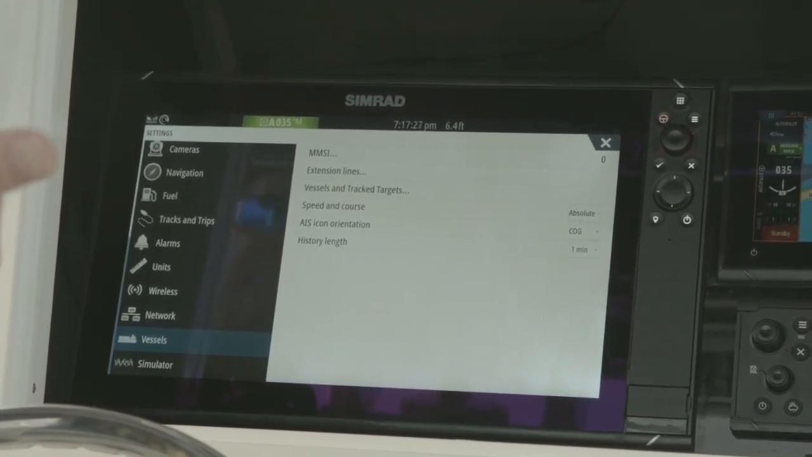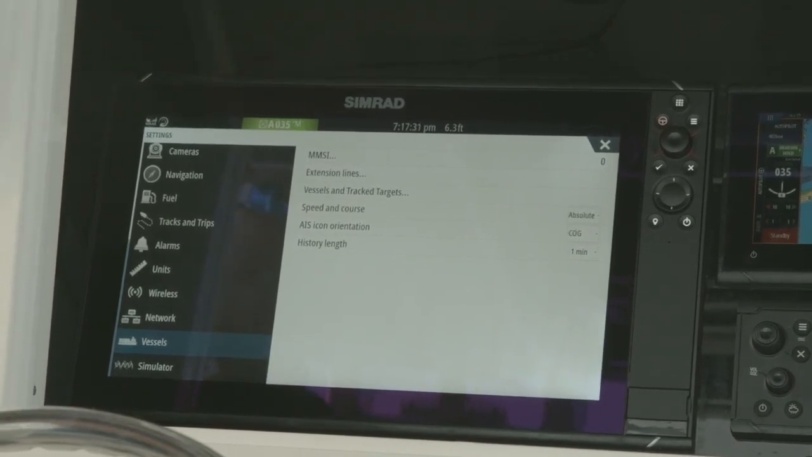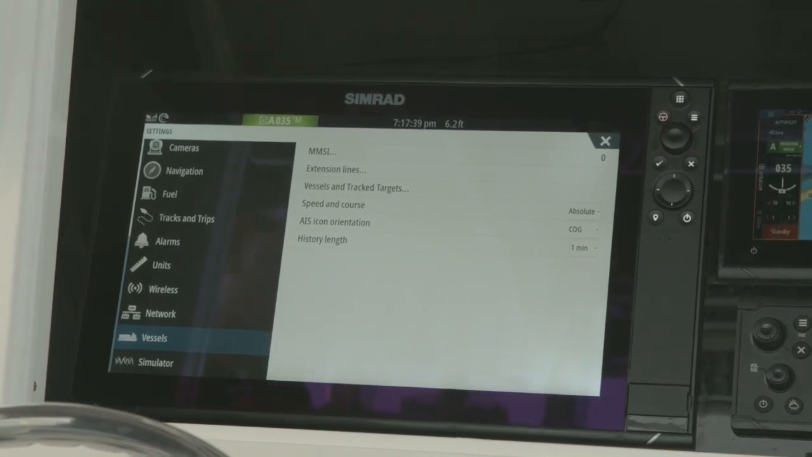So if we've got AIS or Marpa targets, you will see a dynamic colored trail that will show how that vessel has traveled, its past history. So like running a track line on your current vessel, it will do that for a tracked target.